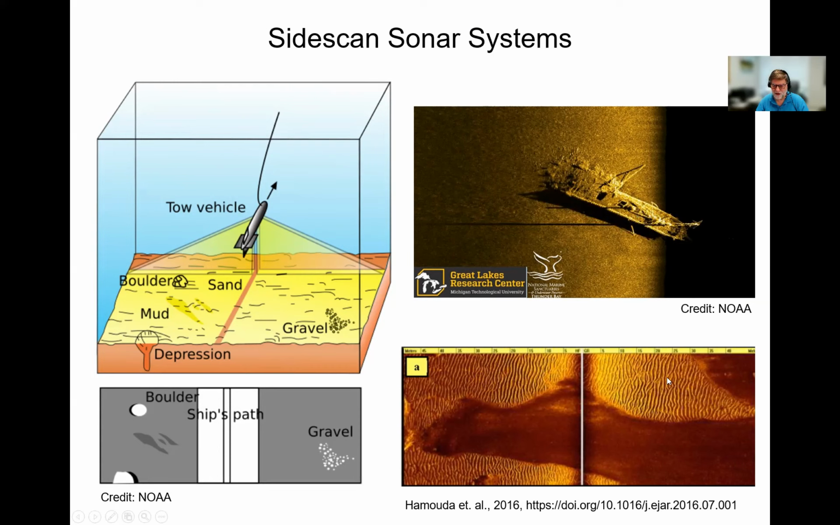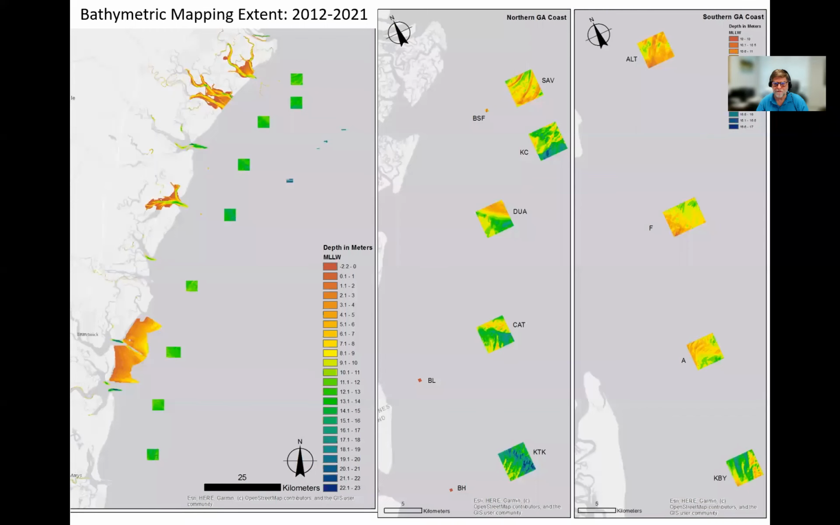Also, it allows us to look at character of the bottom. Here's rippled sands and flat-lying, muddy, silty sediment. And you can see that the amount of Sidescan energy coming back is much greater from these rippled sands than it is from the finer grained sediment. So it allows us to look at bottom character as well.